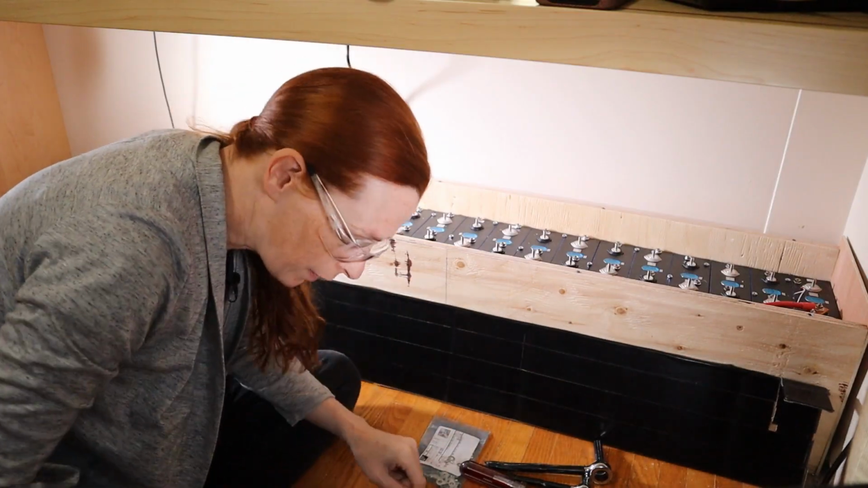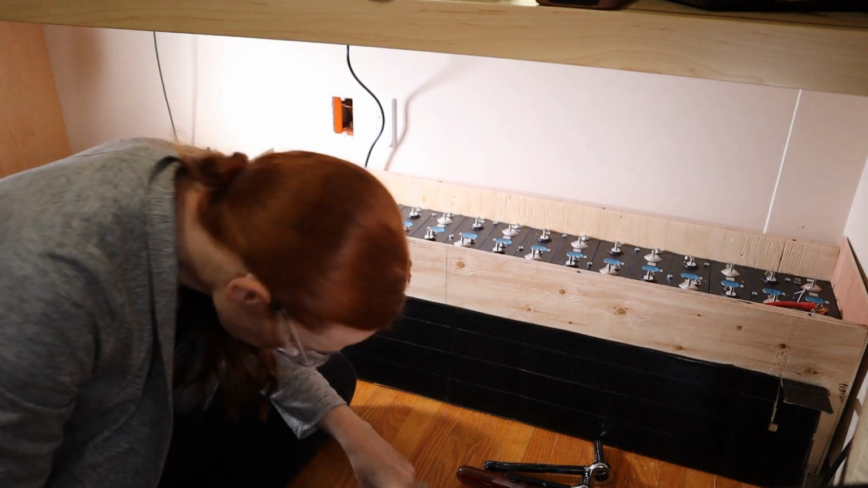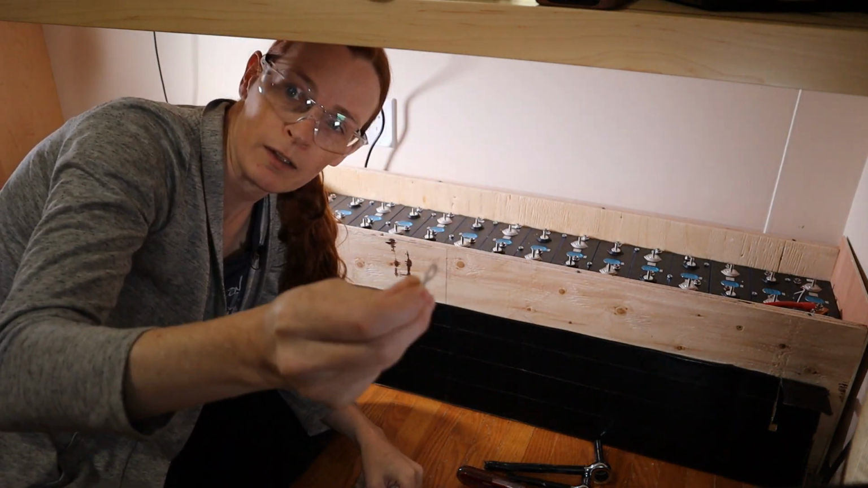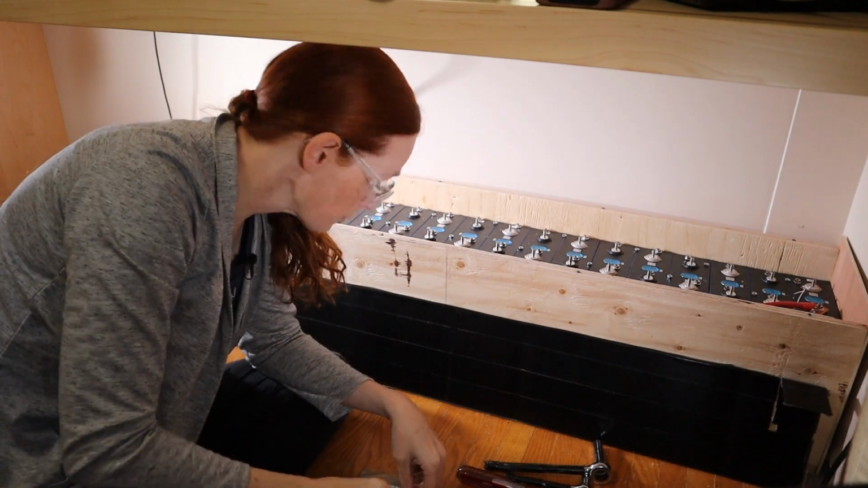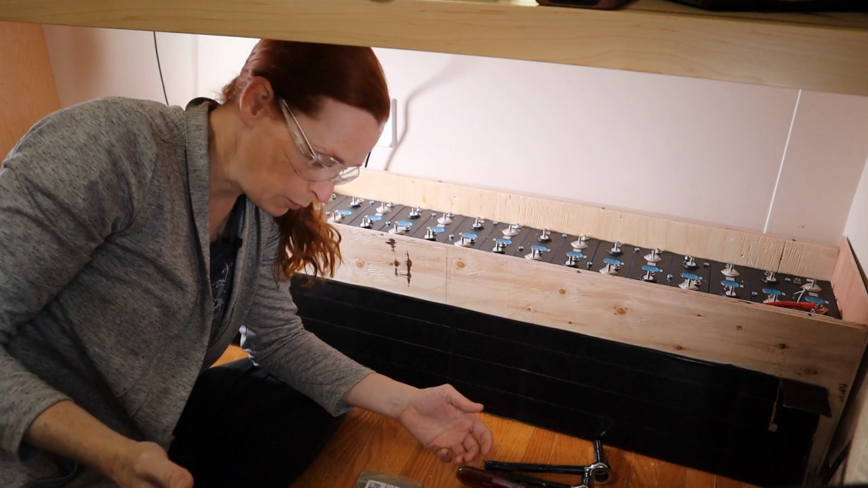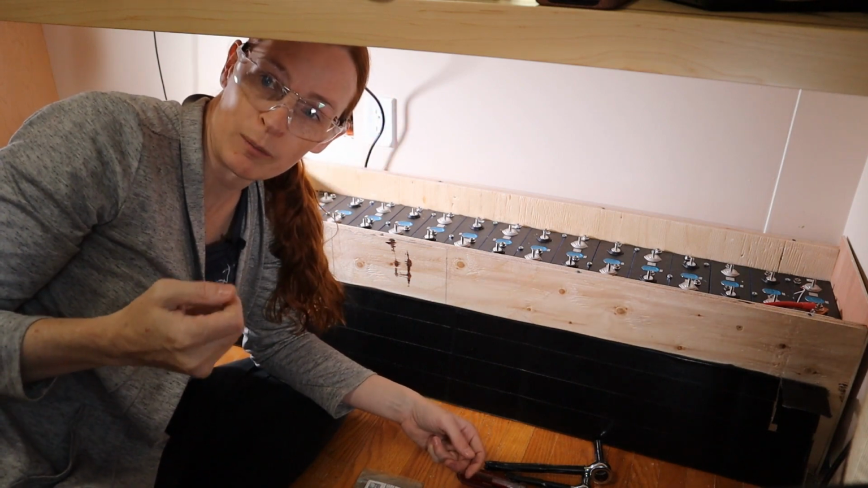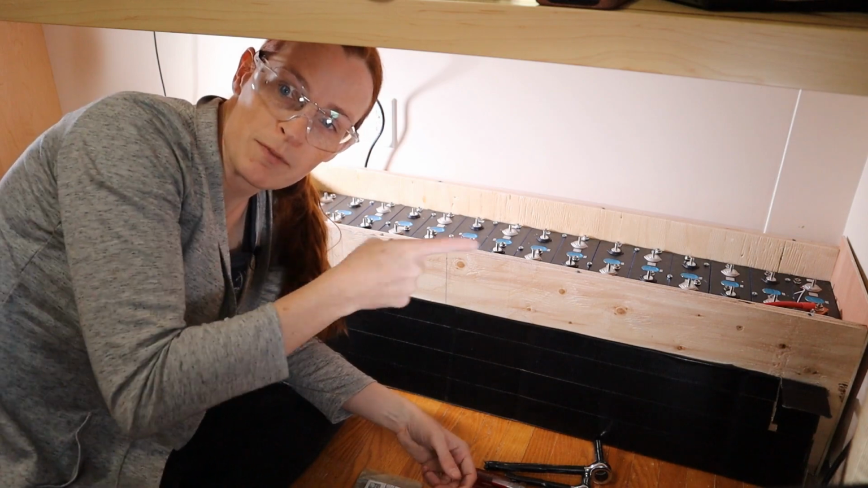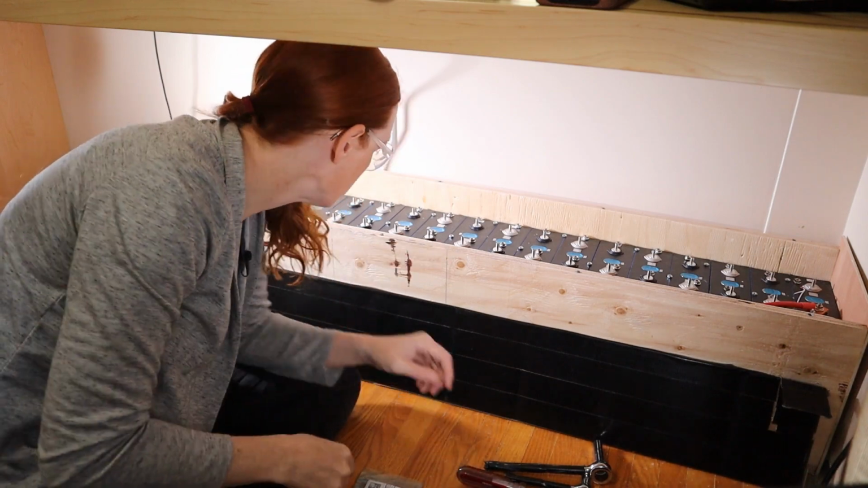What I'm going to do today is I finally bought the correct size ring terminals. You can't see that. I bought the correct size ring terminals for the balance leads. So whichever bus bar I end up going with, at least now the BMS terminals will be mounted correctly. I brought you down here because I didn't want to take all this up there.